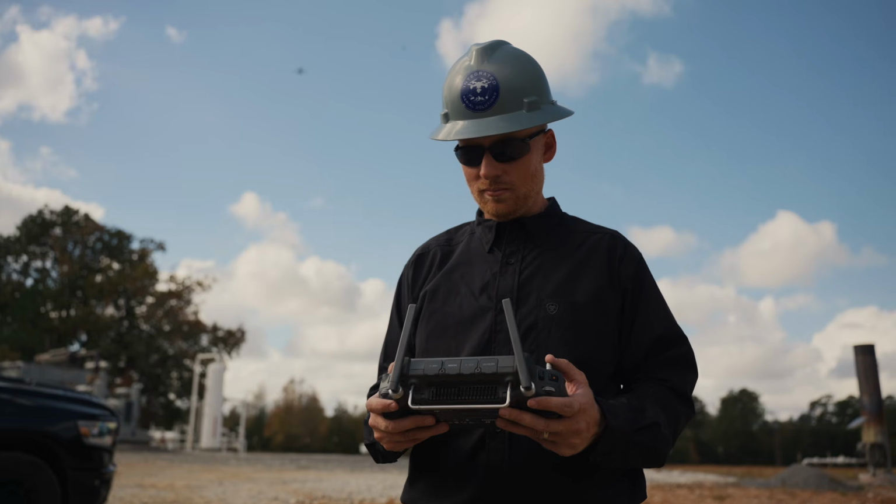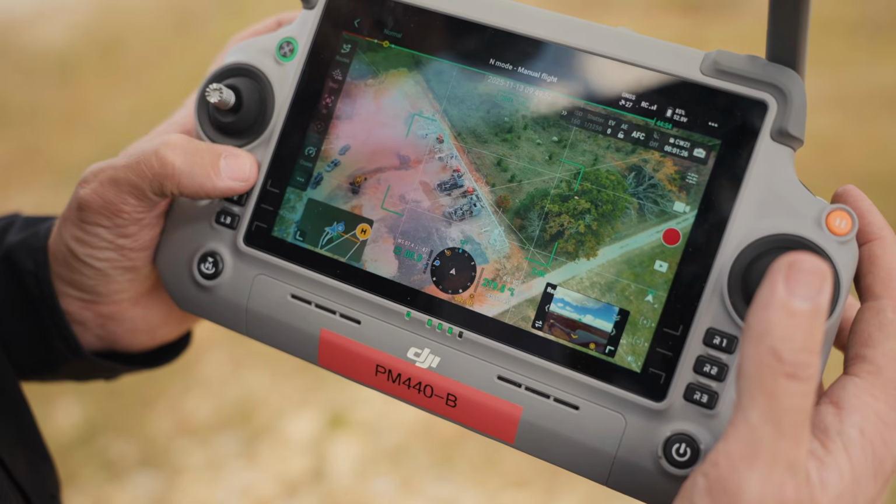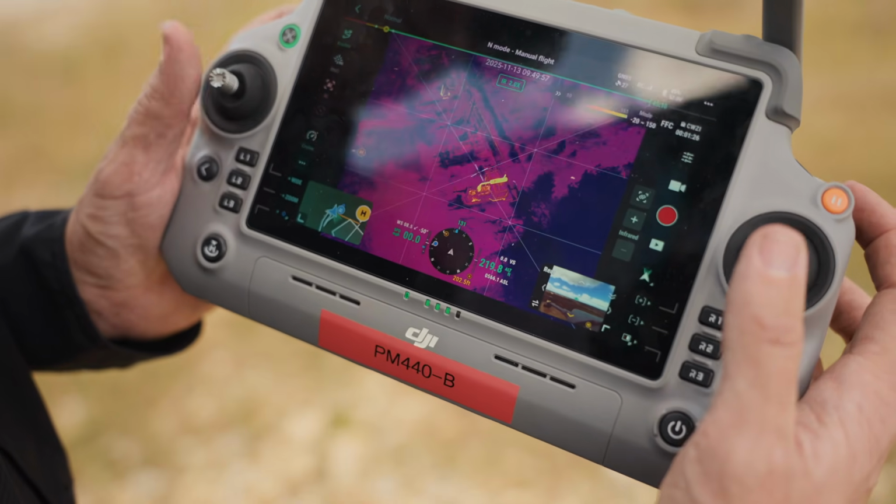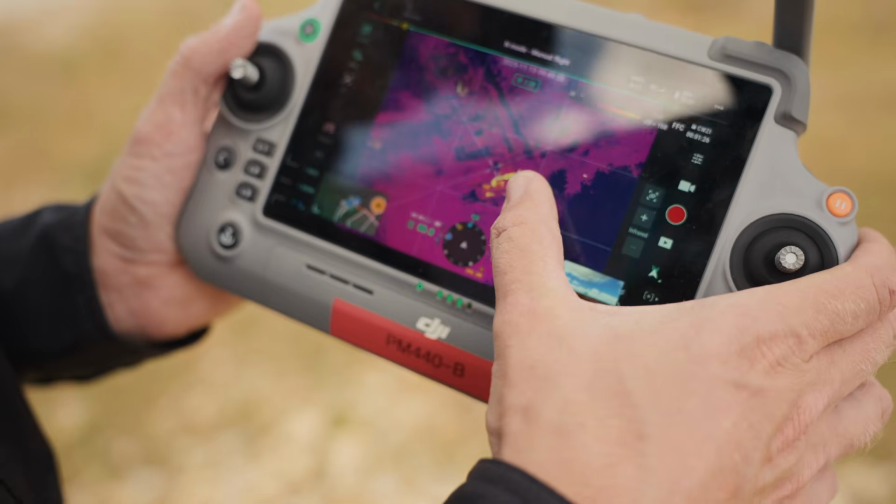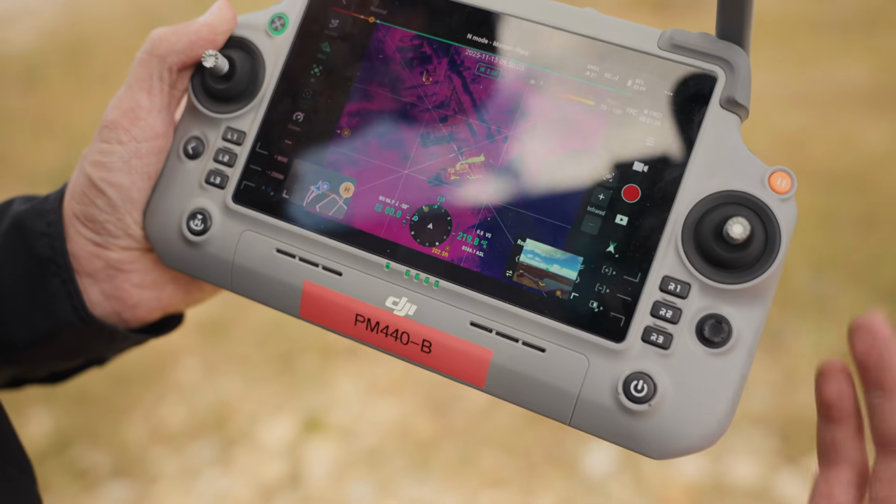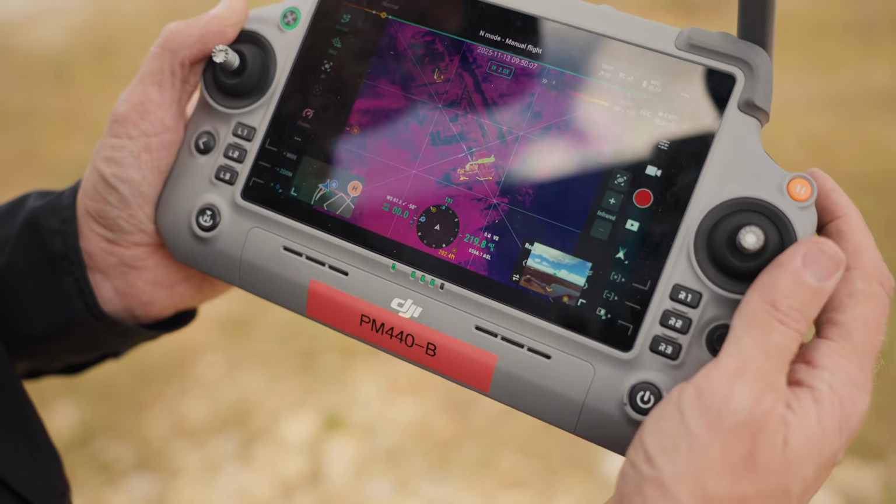So from here, you can see that we're in a wide view visible light. If we want to go to thermal, we're going to hit L1 right here. This is going to be that iron red palette. As you can see, this compressor on the right is active and going. This compressor on the left is not. Now, in the case of a compressor, you're going to hear and easily identify if one is running or not.